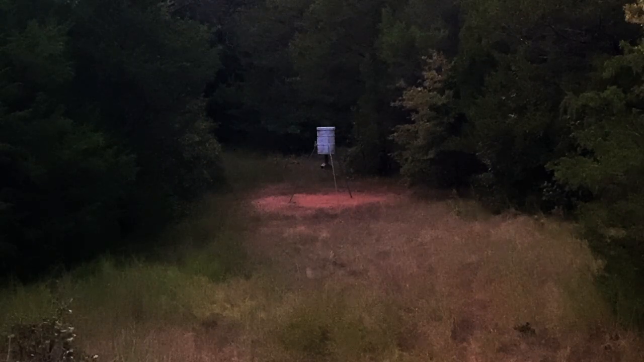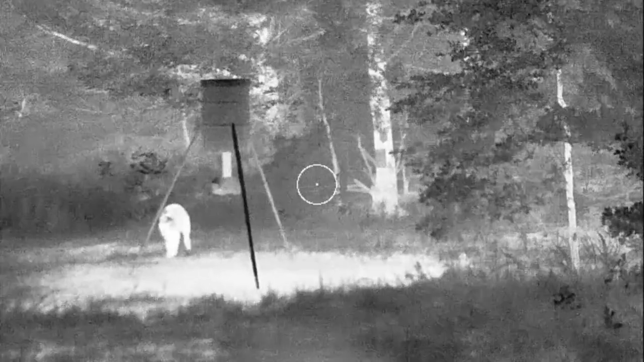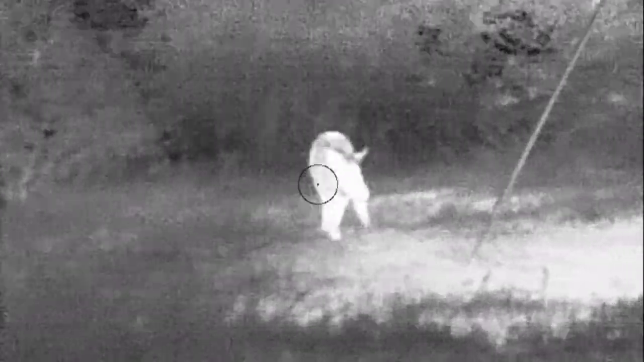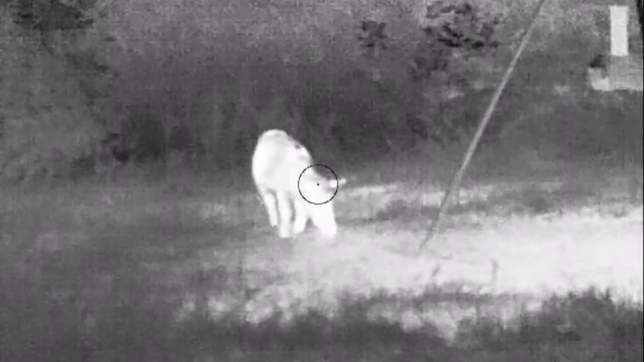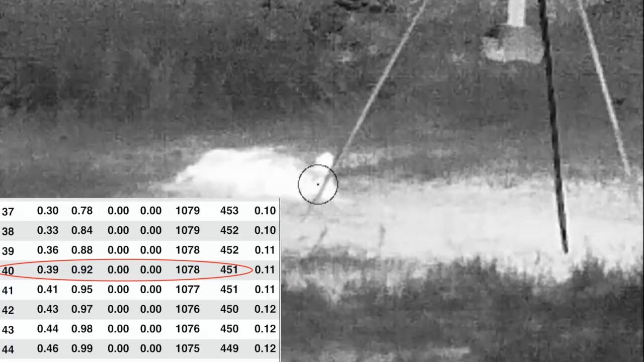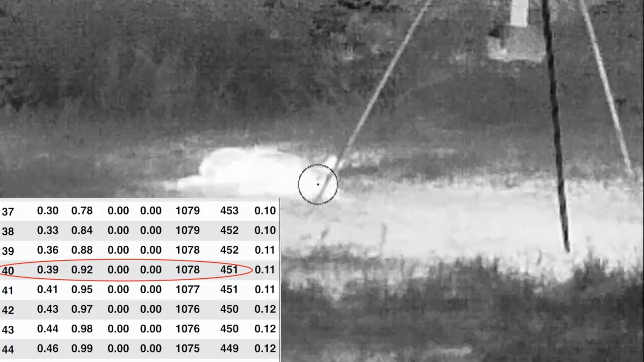For the next hour, things got quiet. An hour after sunset, my target boar moved in. And just like that, this hunt was done. So was this hog. A secondary shot was probably not necessary, but with only 450 foot-pounds of energy being dumped into the head, I sent one more.